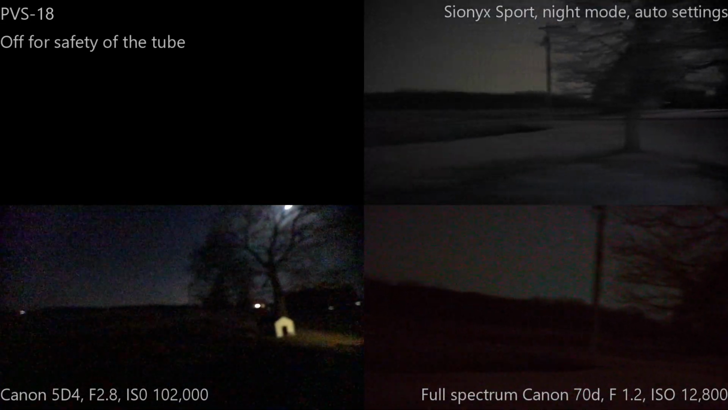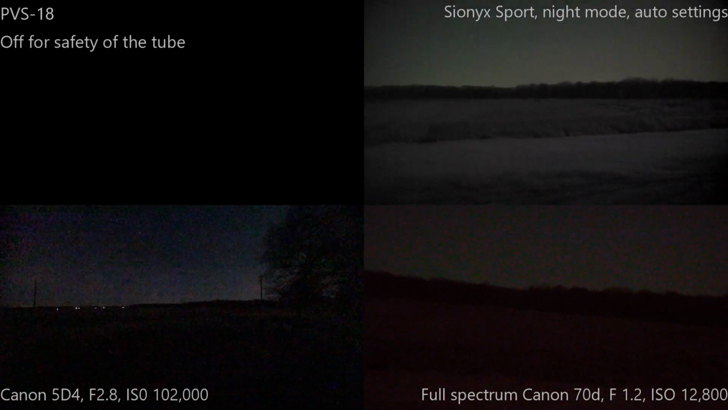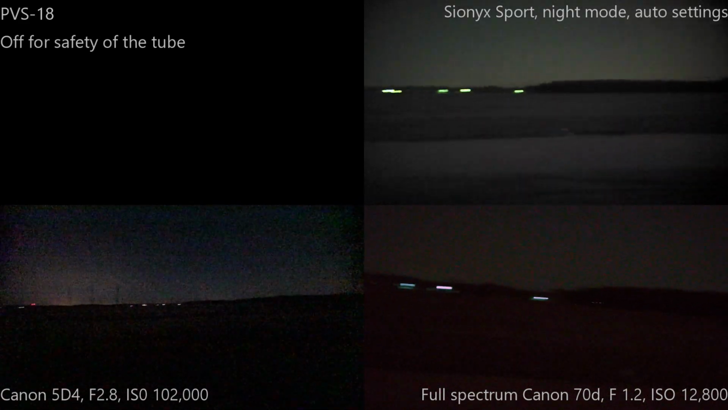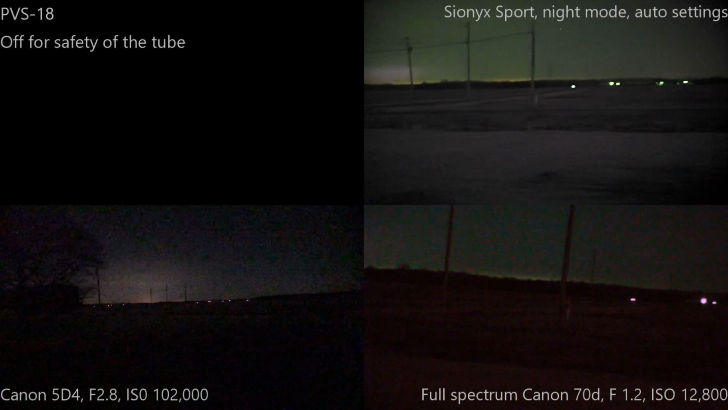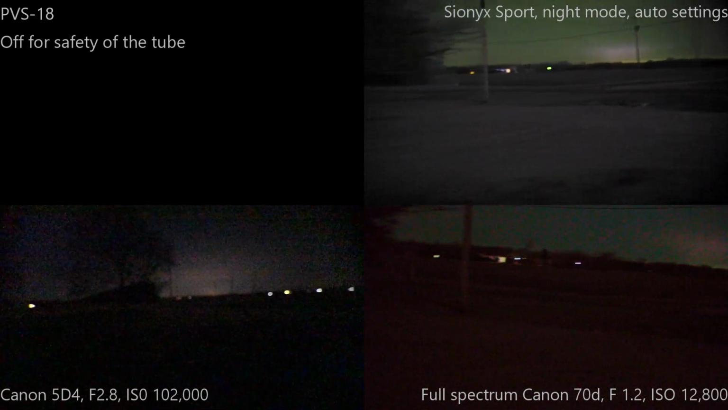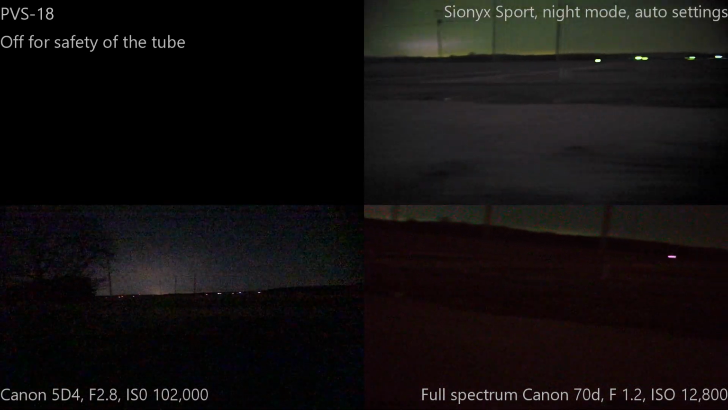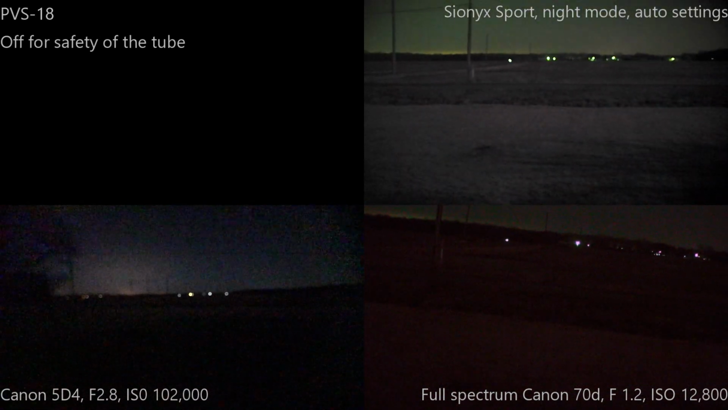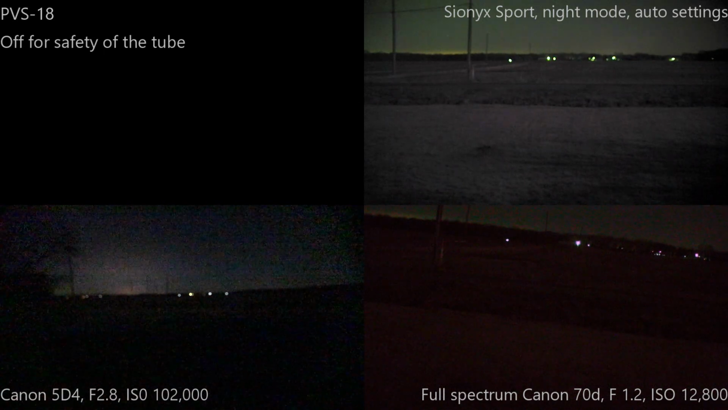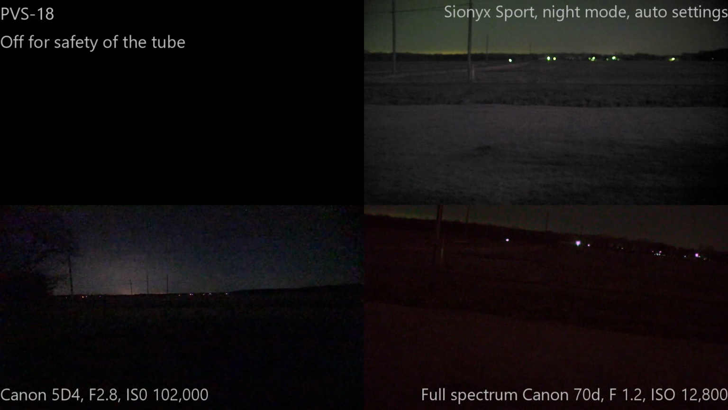Alright then. Well, I do have to say, for a $400 camera, even watching the reviews and stuff for the Sionyx, I was not expecting much. I thought it would just kind of be a gimmick. I am thoroughly impressed with that camera.